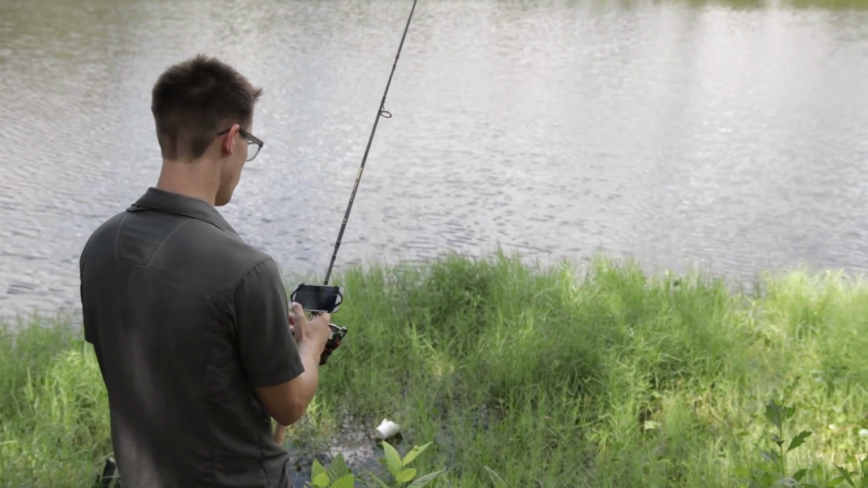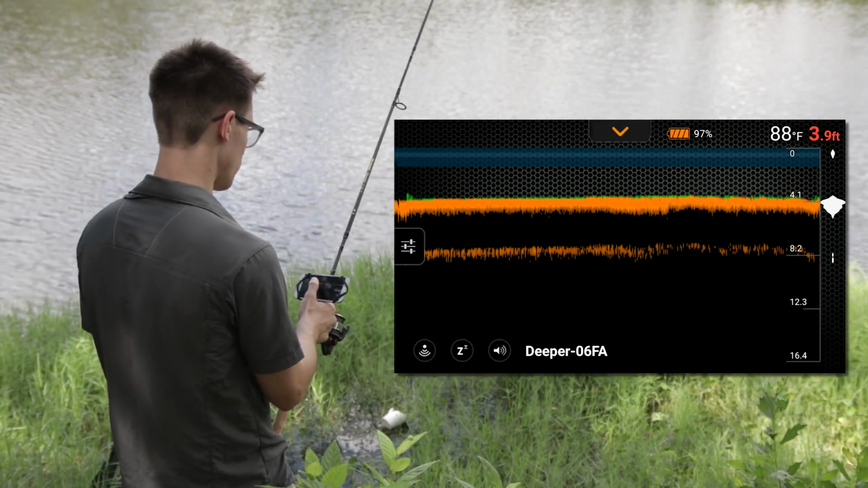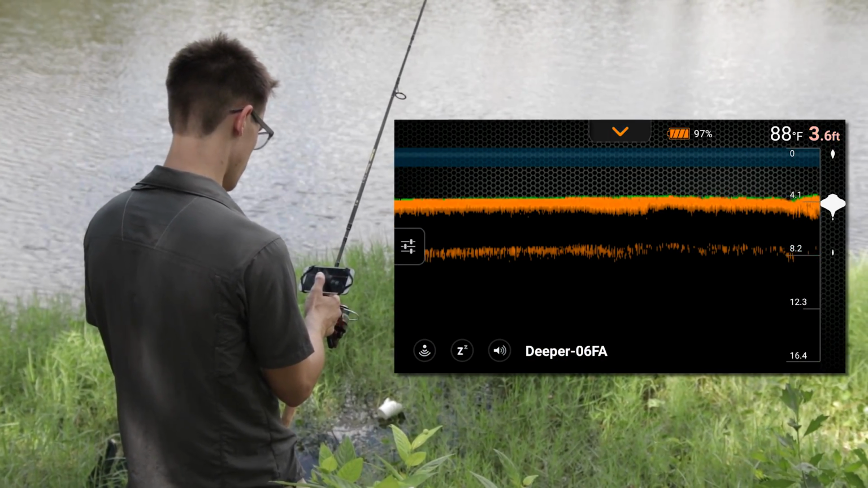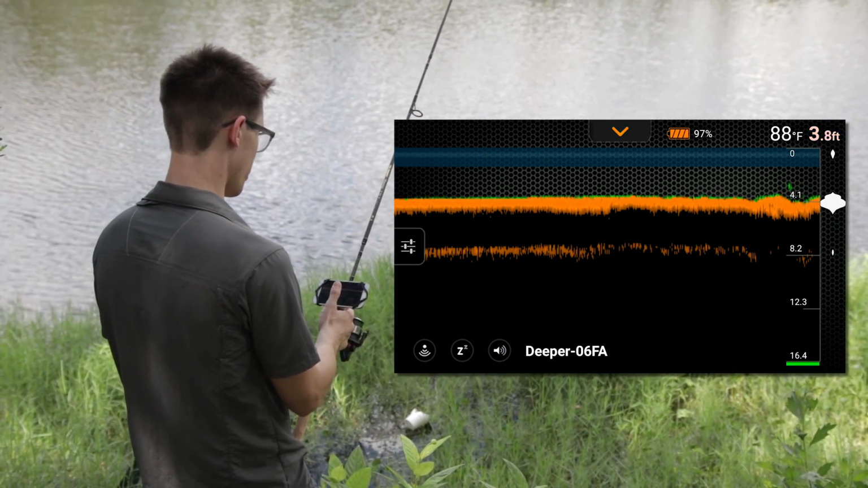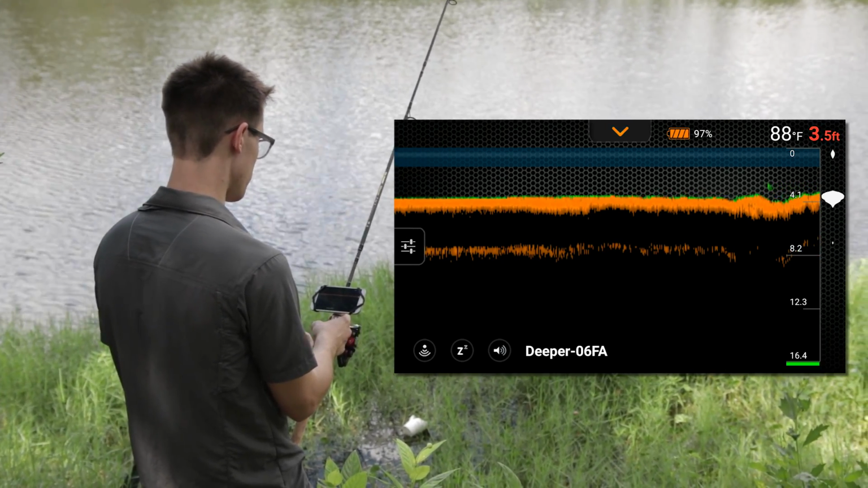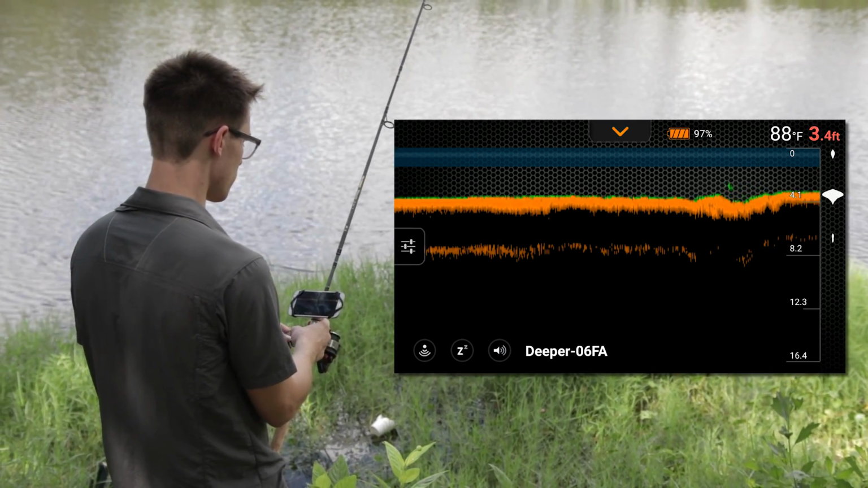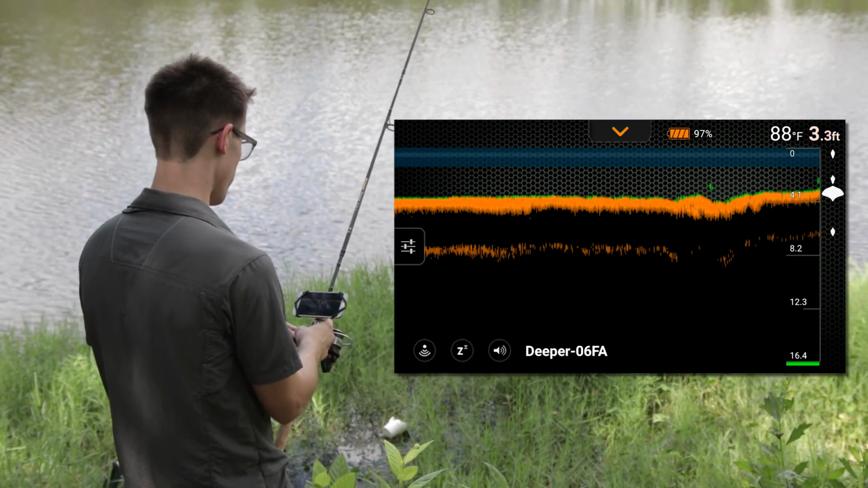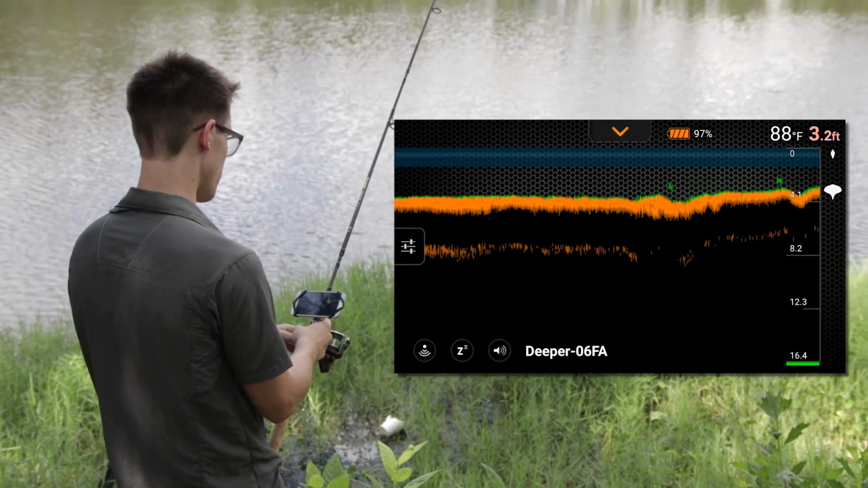And then looking at the colors here, I can see a little bit of green. I can tell that that's vegetation, as well as the orange of the bottom. The brighter the color orange, the harder the bottom. It's very helpful whenever I'm trying to find those holes and dips along with the vegetation and trying to pinpoint largemouth bass that like to hide in those areas. I can see a dip right there with a little bit of vegetation. That's definitely somewhere that I would want to target for largemouth bass.